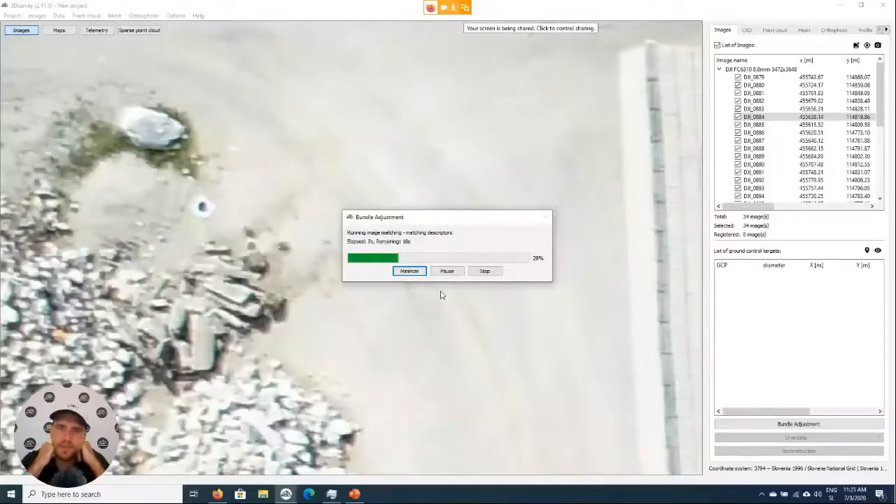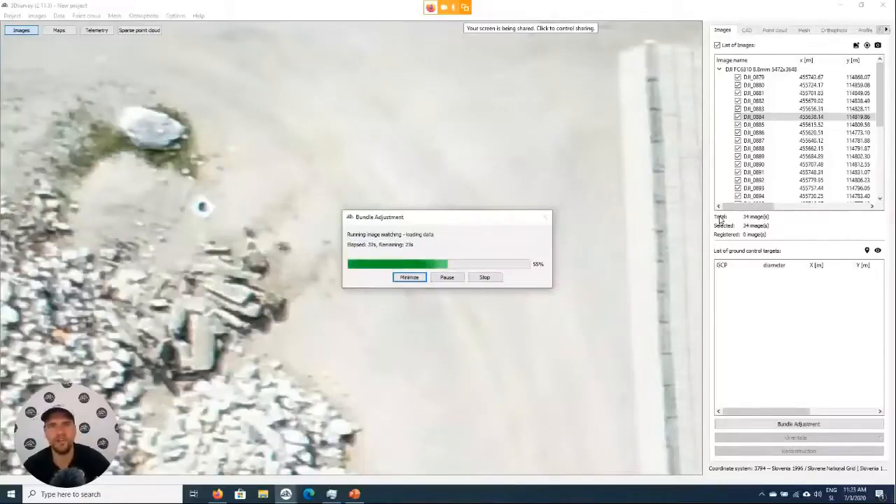Bundle adjustment is a pretty fast algorithm. For these 34 images, it will take less than 2 minutes. If we had 1000 images, 600, 700, 800 images, it would take maybe an hour, maybe 2 hours. Again, it will also depend a lot on the speed of the computer, but it goes up a little bit exponentially. So if you have a twice as big project, it might take 3 times as long to calculate than the smaller one.